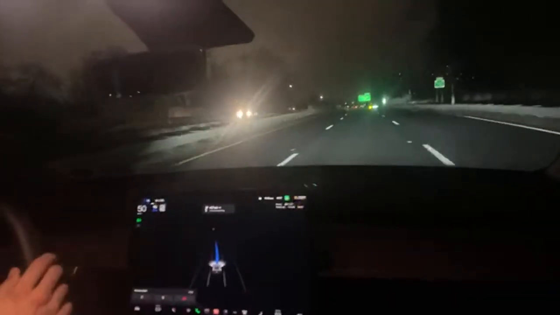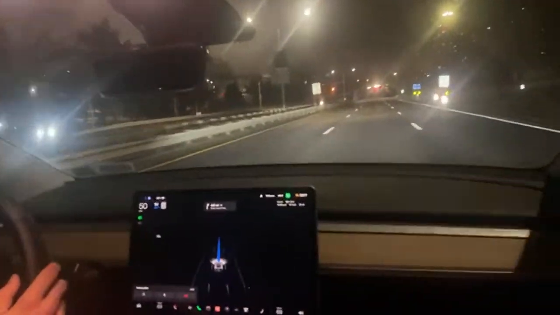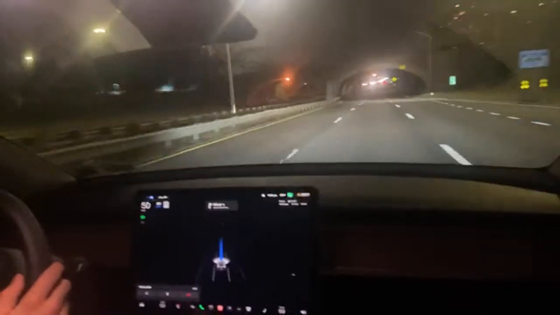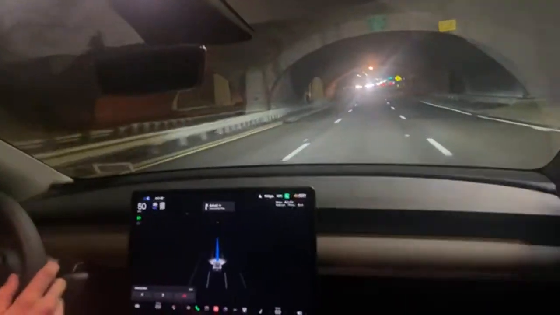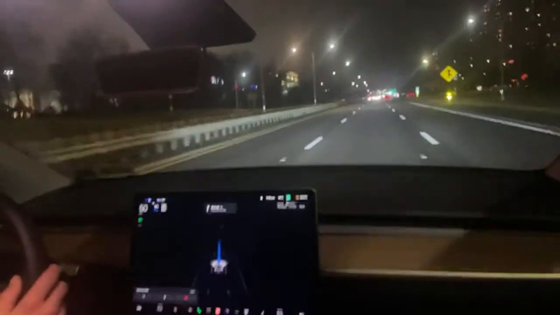Speed limit work zone 40 miles an hour. Let's see if it changes. That should have changed. Meanwhile, I don't see a work zone. All right, so there's definitely a lot of things to still work on with full self-driving. The good news is that since I've had the car, it's updated at least once a week.